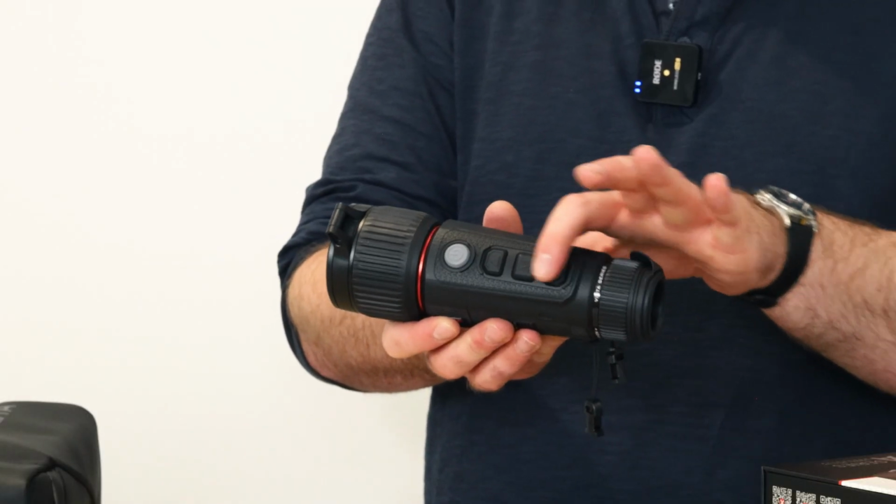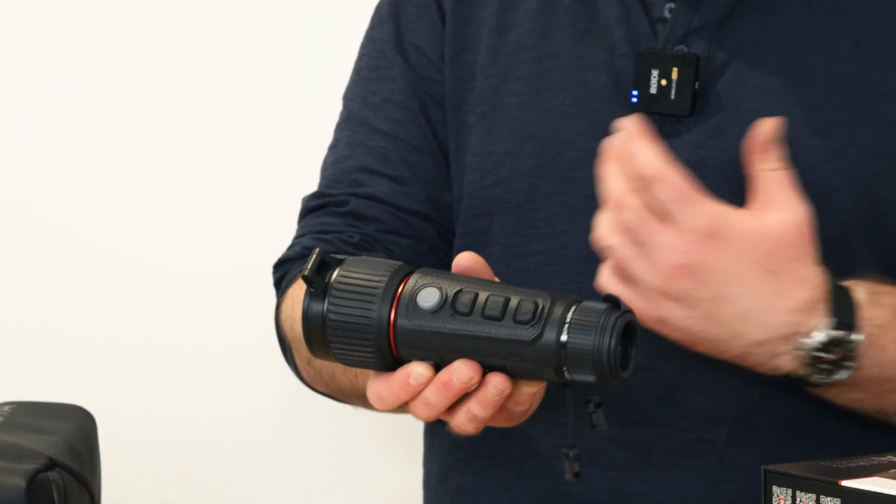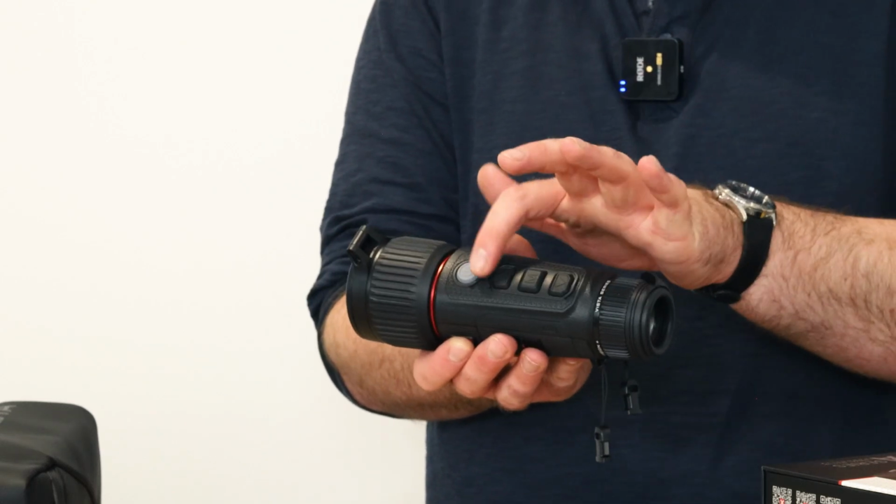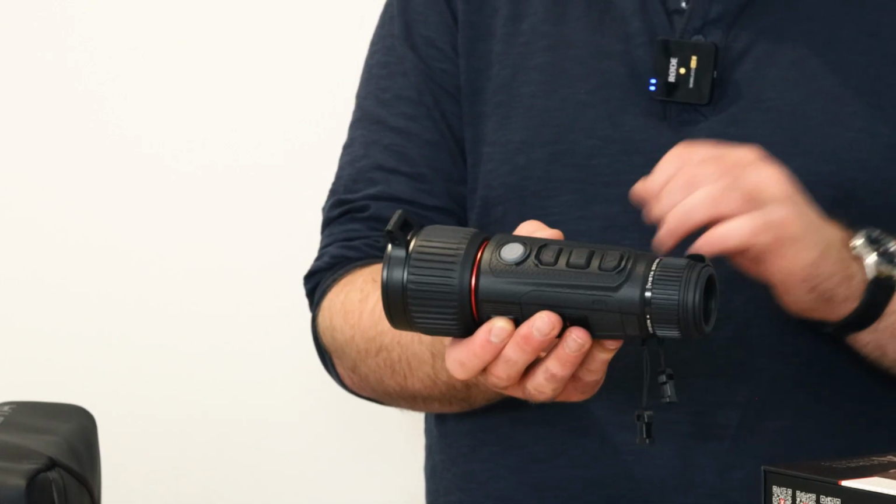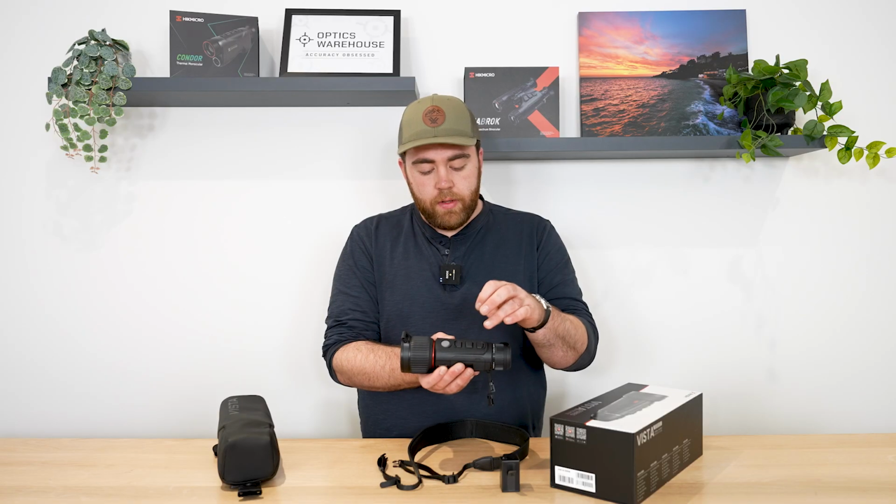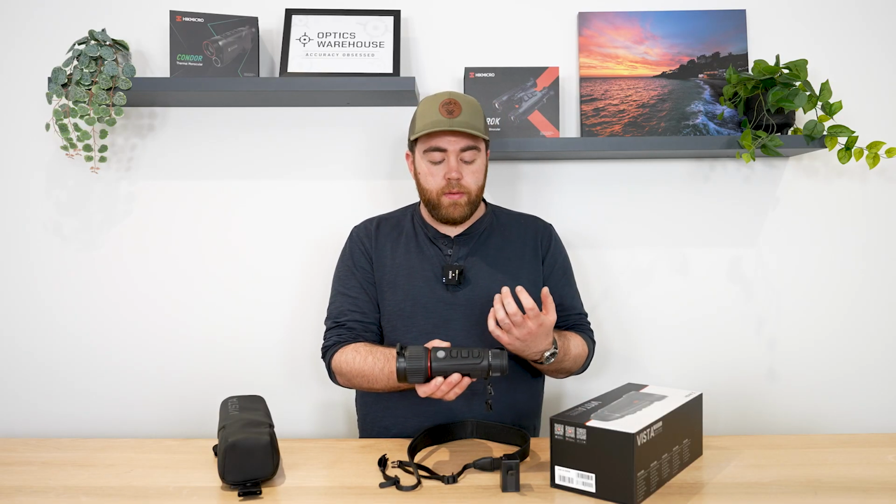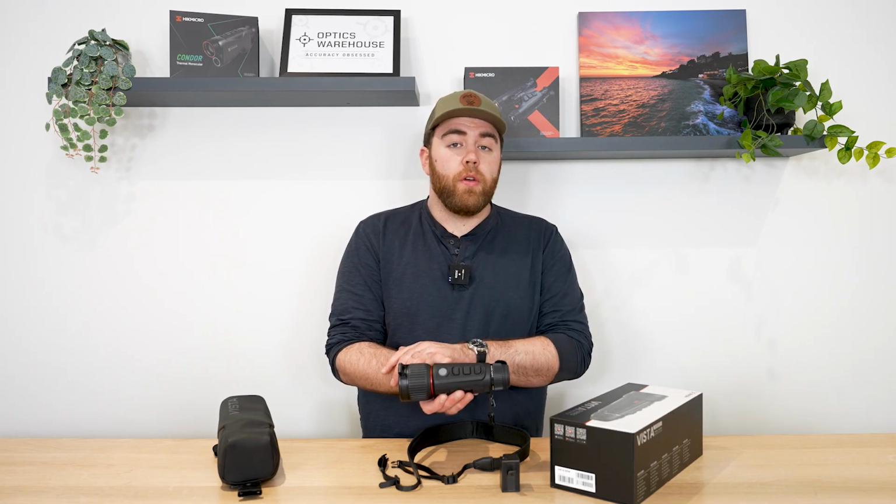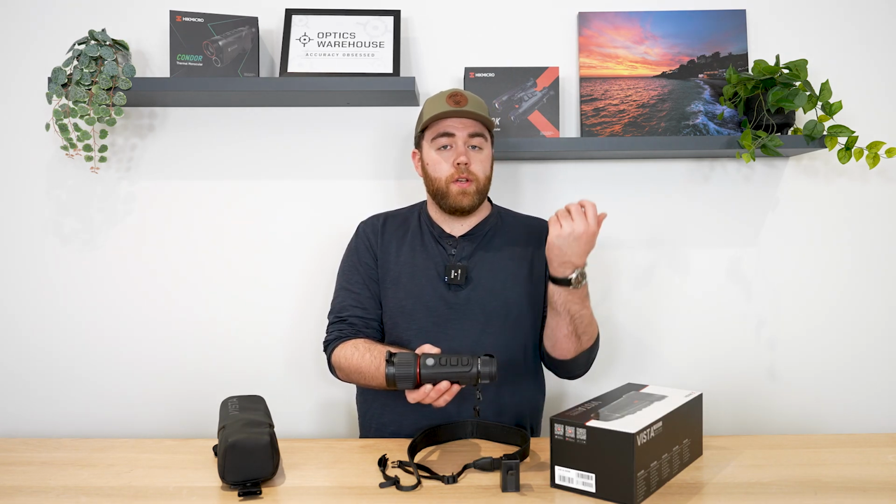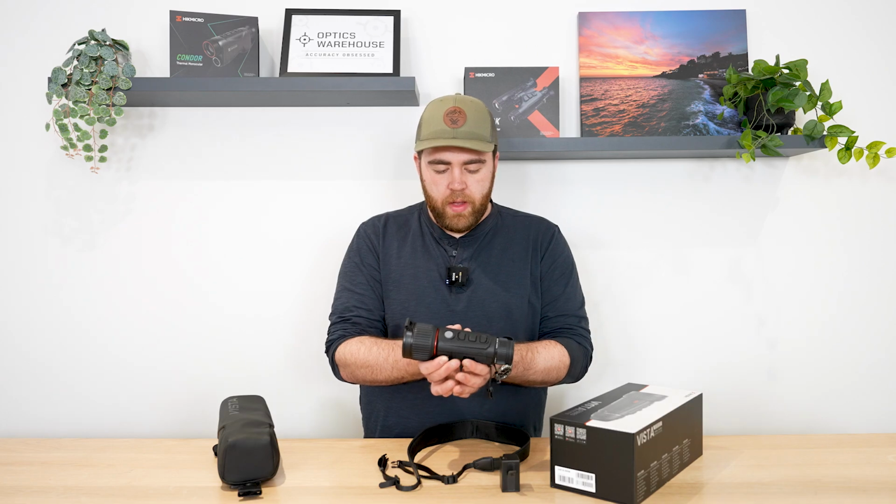Coming forward along the top here, we have our 4 buttons. Really in the hand you do kind of forget about this power button, and as you can see they are also bracketed. They are raised, they are knurled, and they are different shapes. In the field I found I wasn't having to look for the controls, I just sort of instinctively knew where they were through tactile feel, which is a really nice thing that we will appreciate in the field.